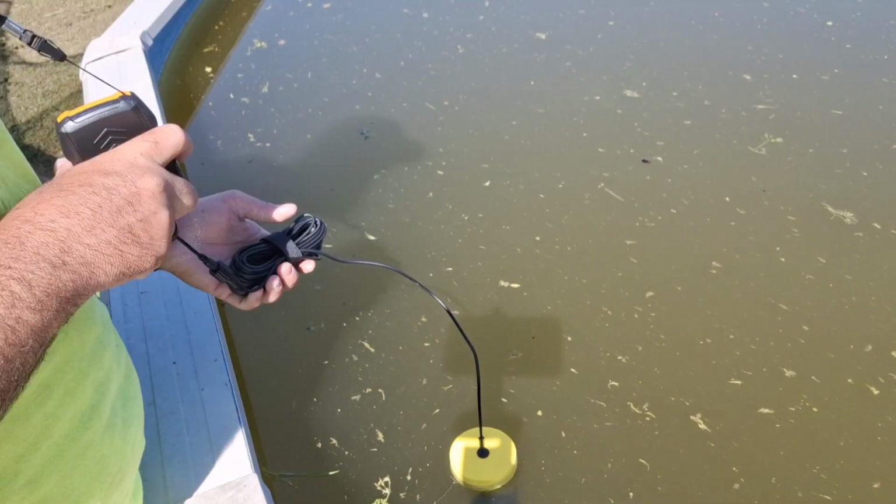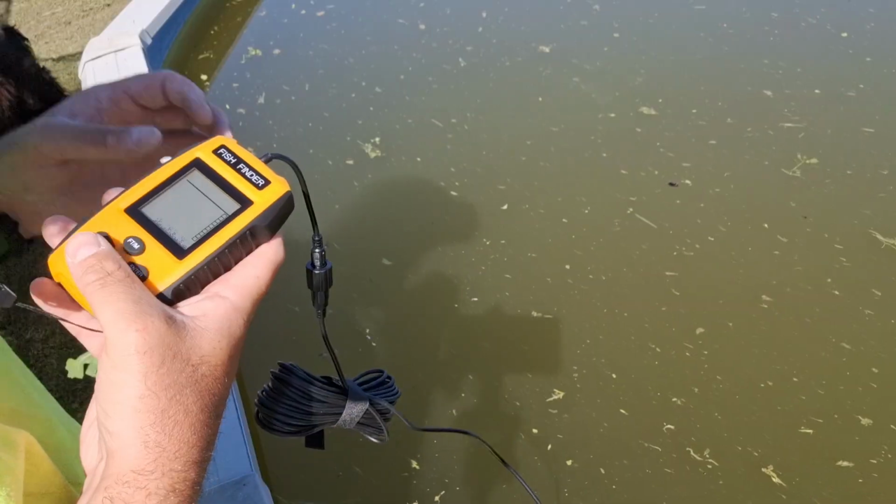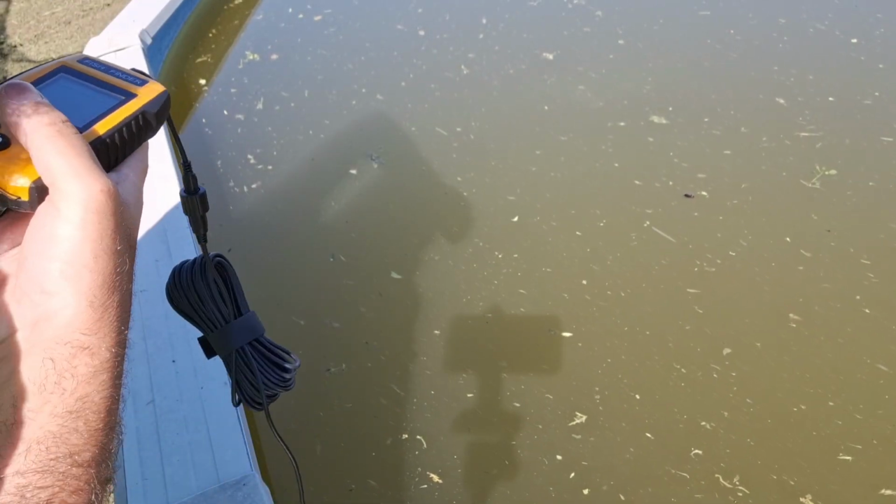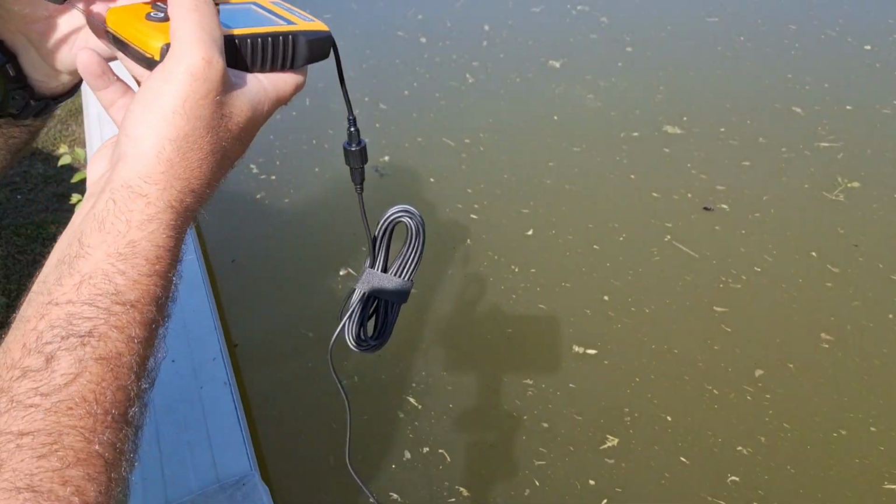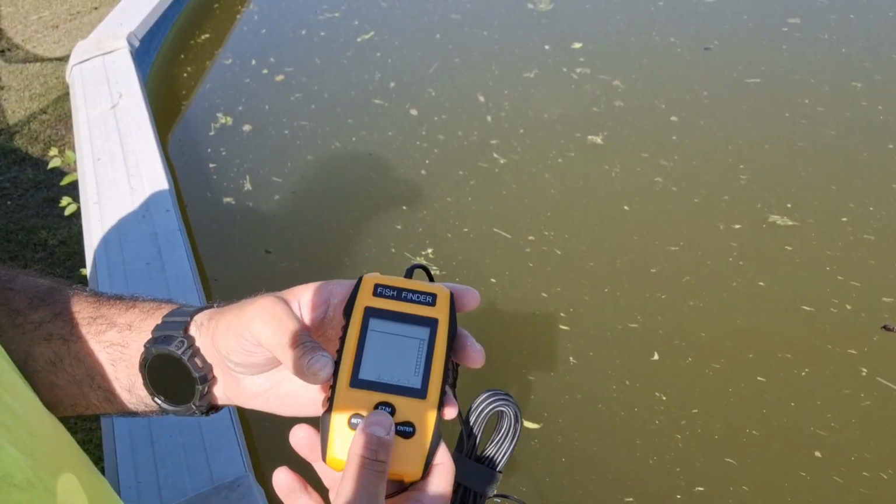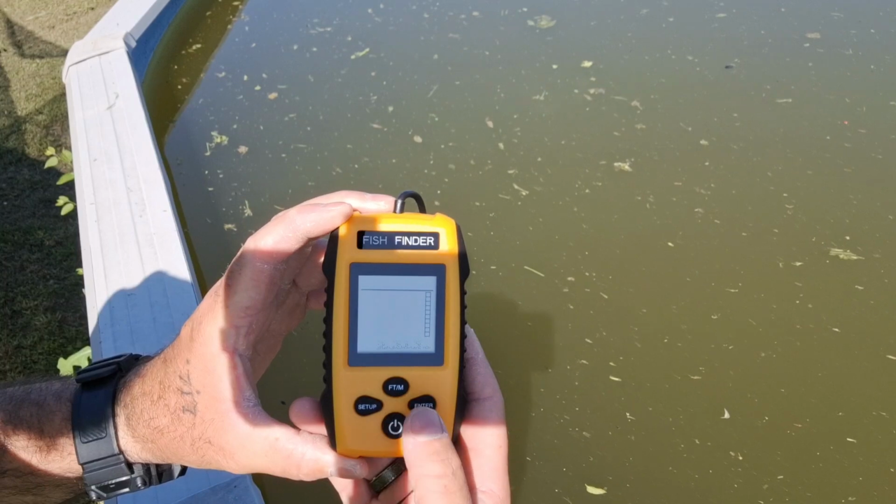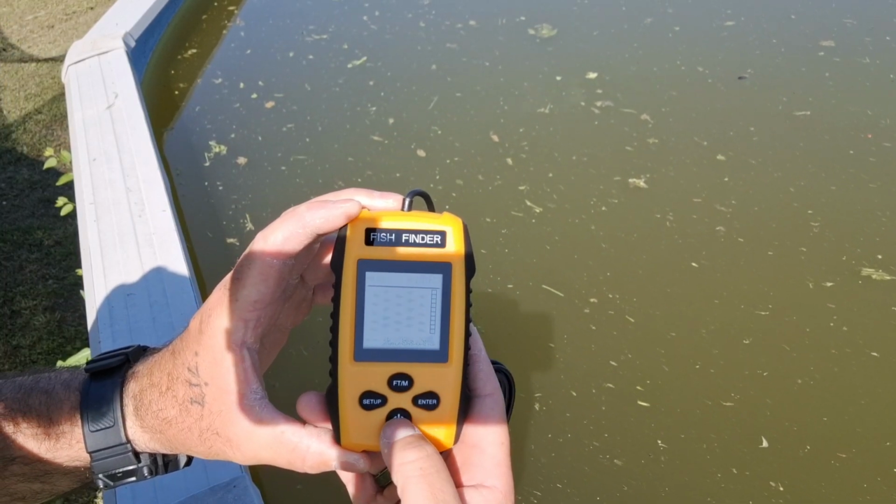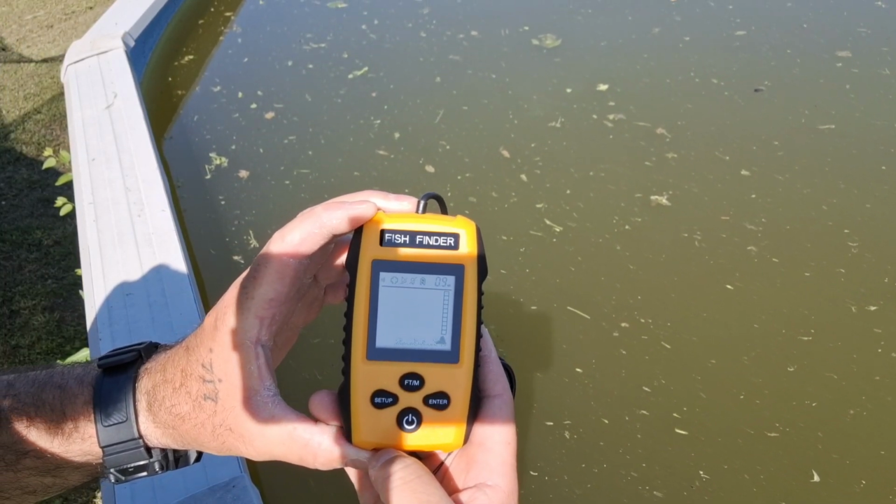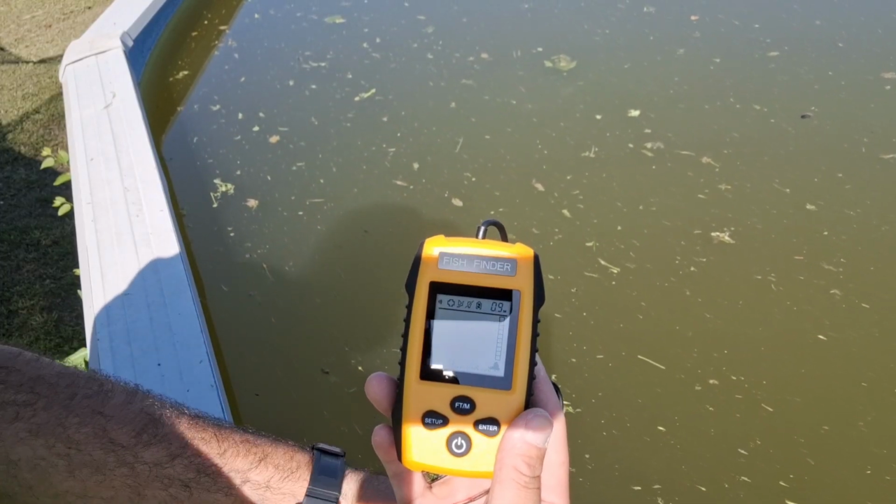Let's take this fish finder and turn it on. I'm just going to end up having to take this off, and there we go. So let's turn it on and see. Push and hold. It shows a large rock down there.